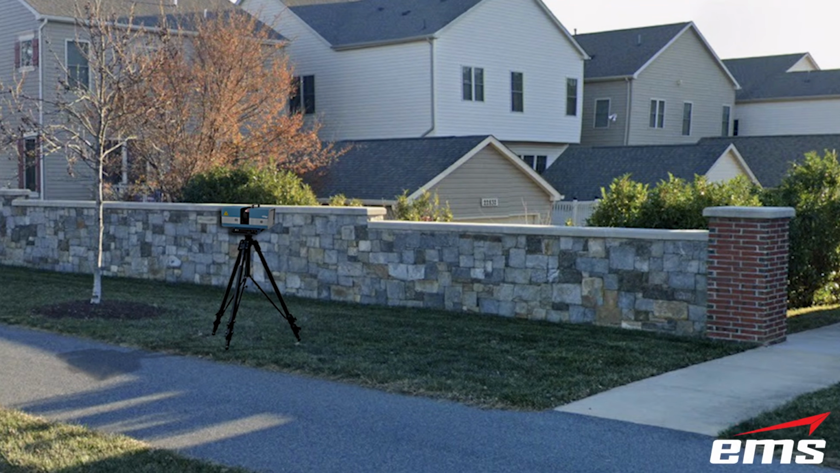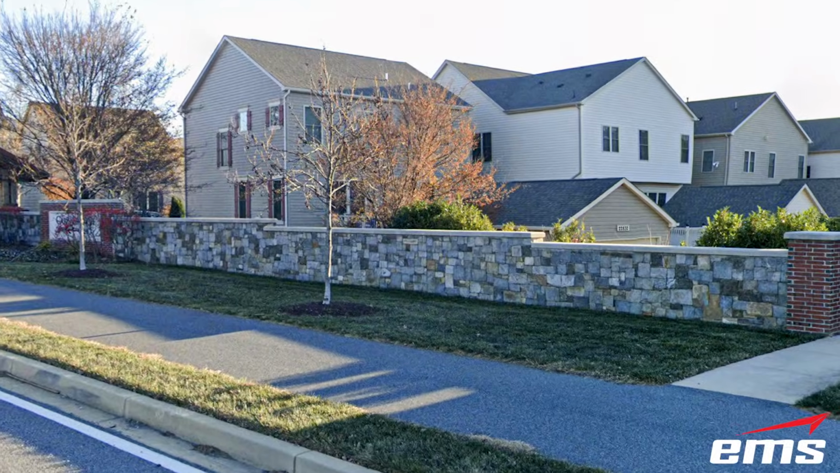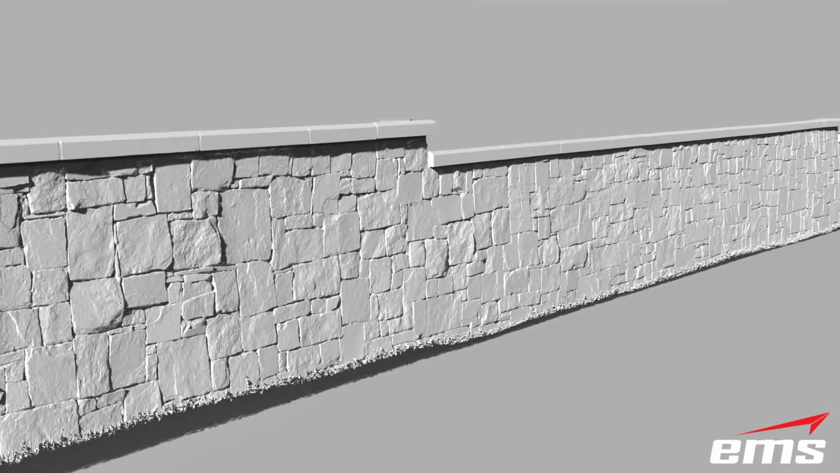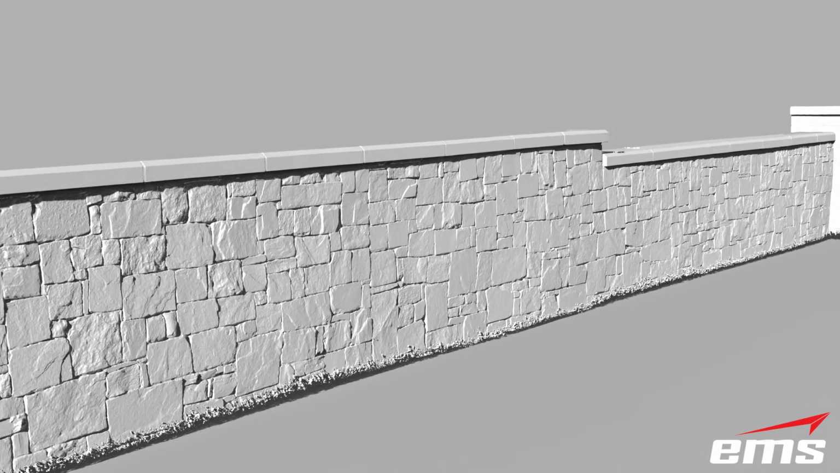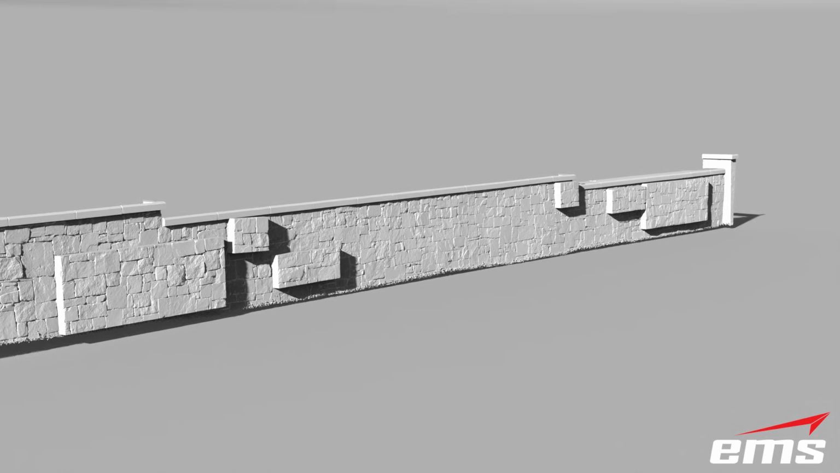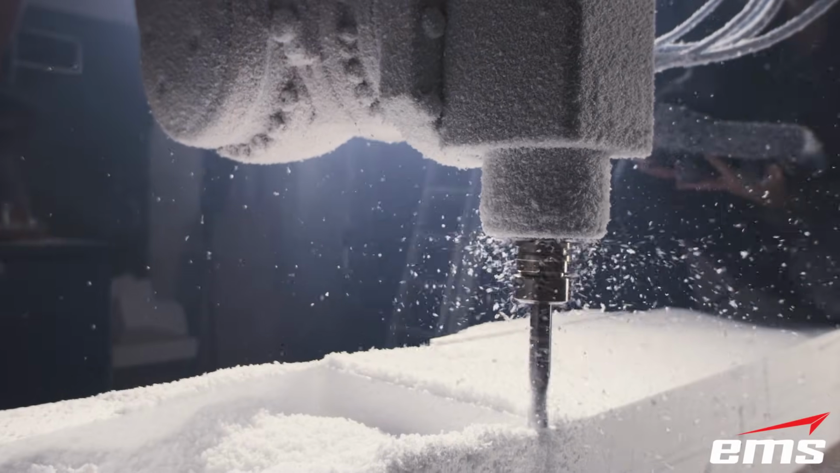We 3D scanned an existing stone wall in the development to capture its texture, dimension, and overall design. After getting the 3D scan data, the contractor chose specific sections of the wall they wanted to replicate. From there, EMS used digital sculpting software to refine and clean up the 3D scan data. We separated the areas they wanted to duplicate and prepped the data for CNC machining.